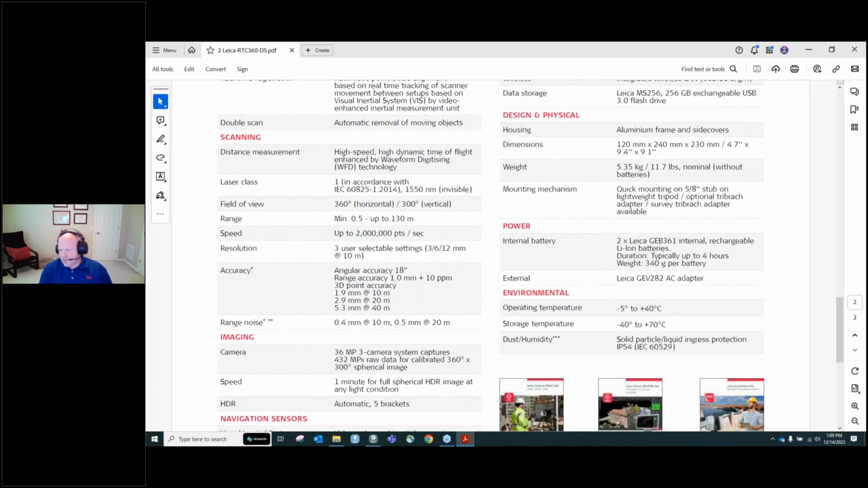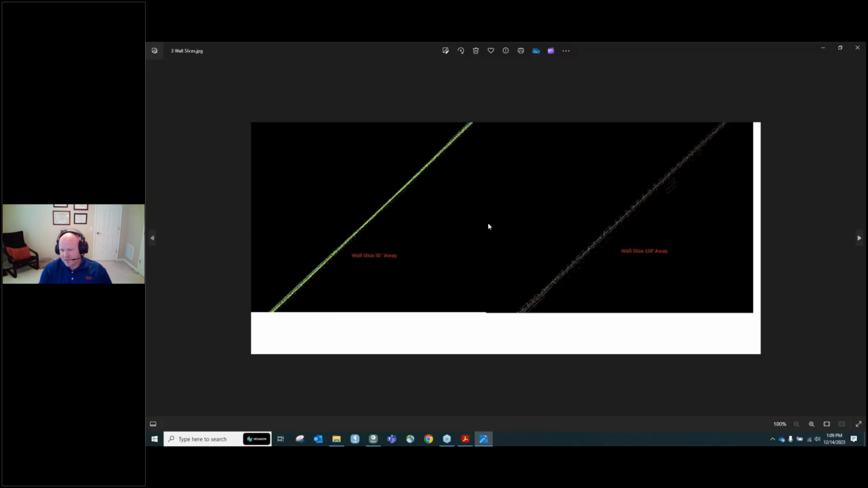And to develop this concept a little bit farther, this is RTC 360 data. The same wall. Now it's not a perfect wall. It's got some bowing and flexing. It's not perfectly plumb. This is a hand laid brick wall. I believe it was 6-inch brick.